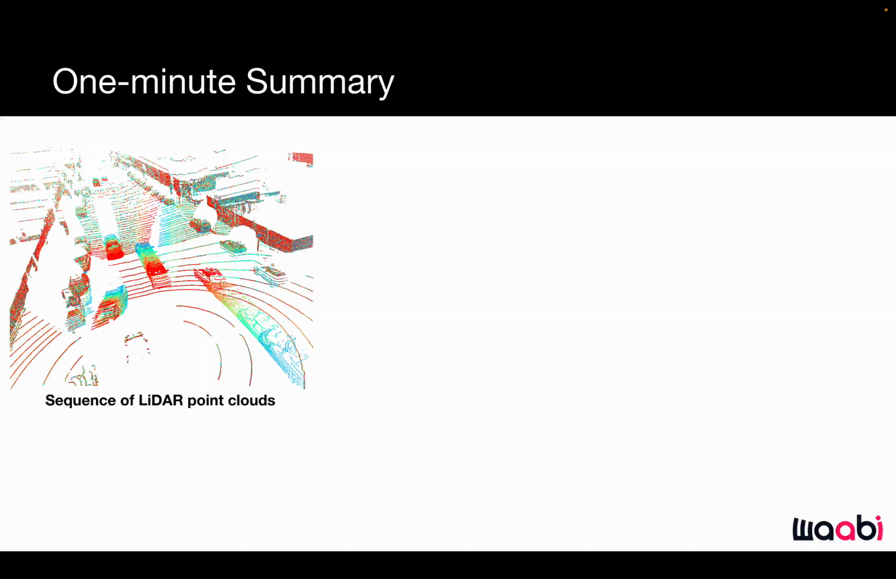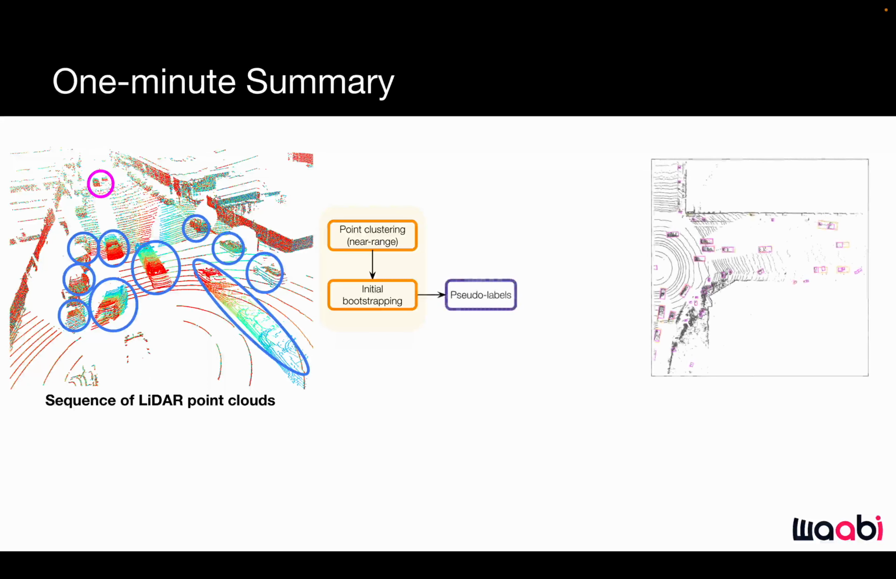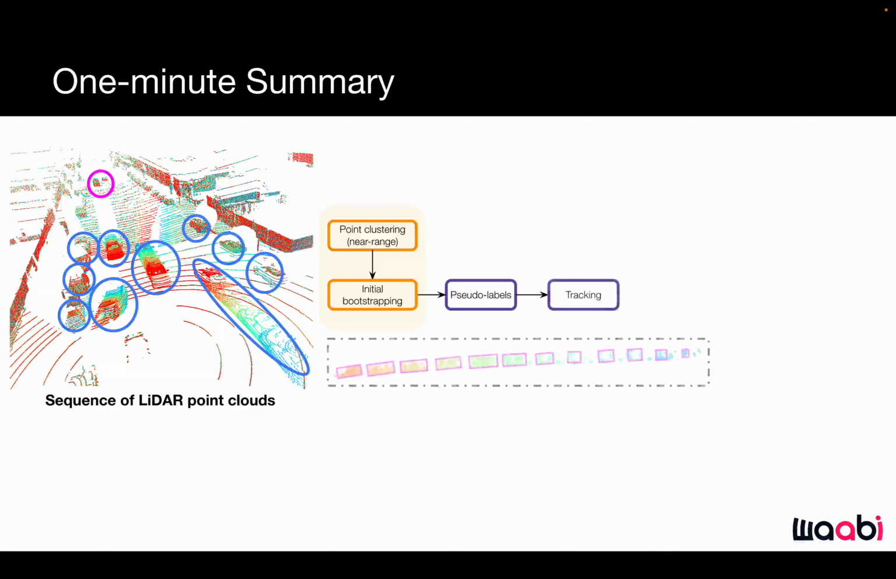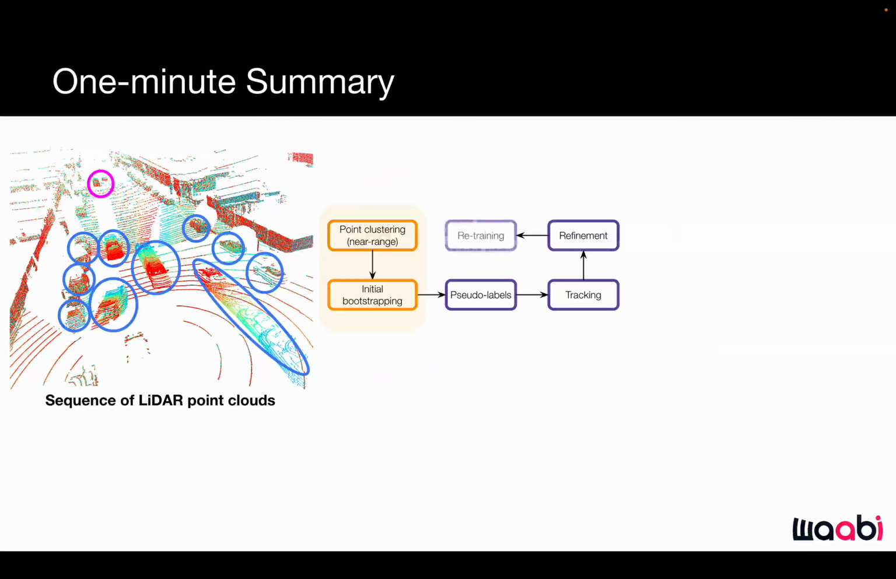application of autonomous driving. To achieve this, we first perform point clustering in the near range to produce initial pseudolabels and utilize translation equivariance of convolutional nets to obtain long-range pseudolabels as well. Given pseudolabels of the full range now, we utilize an unsupervised offline tracker to find object tracks and apply trajectory-level refinement to ensure that every object has the same physical size across time. We discard short tracks and refine long tracks to produce pseudolabels for the next round of self-training.